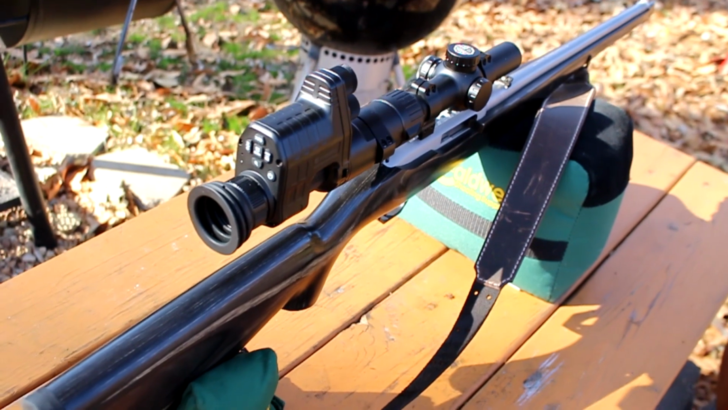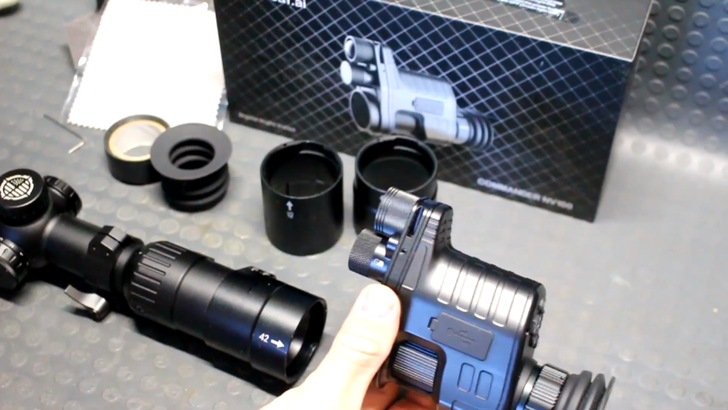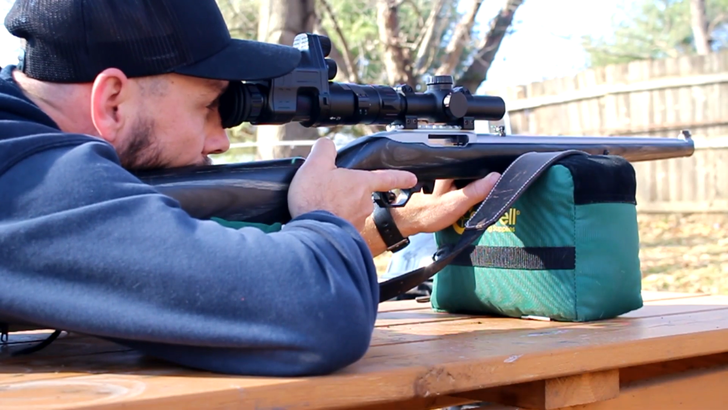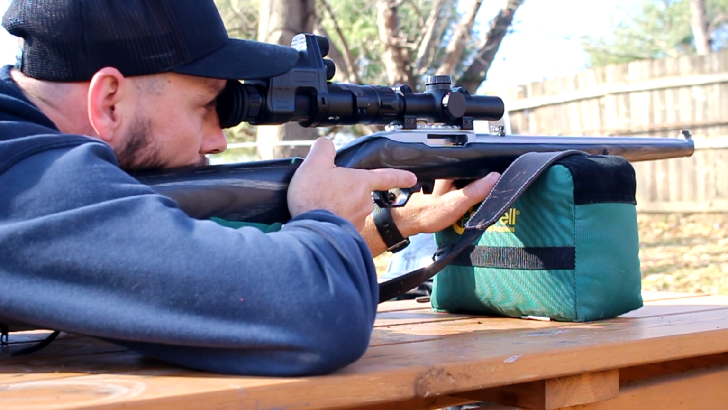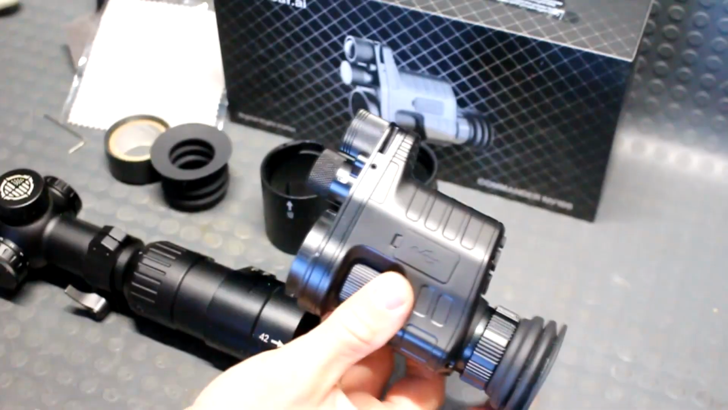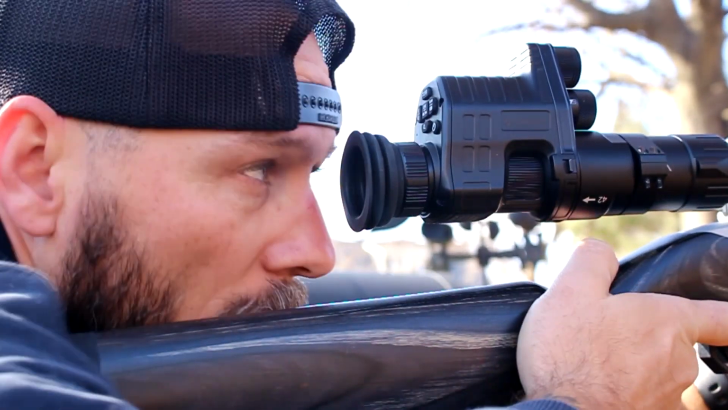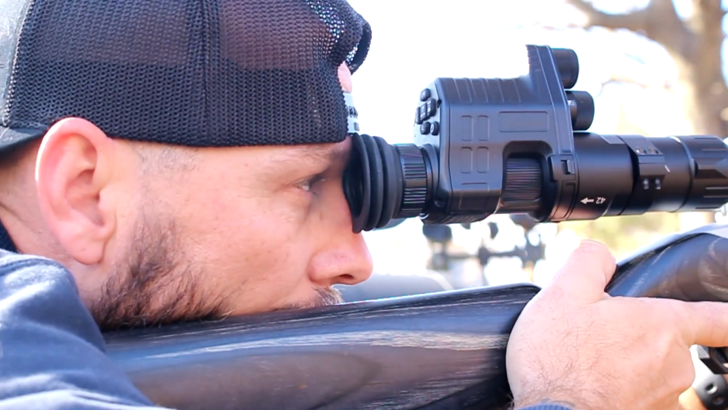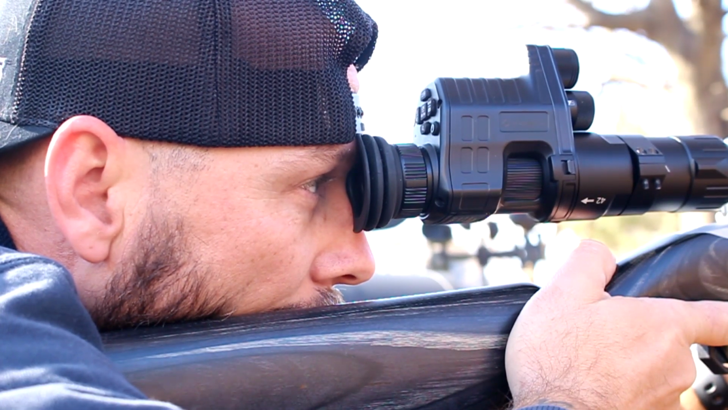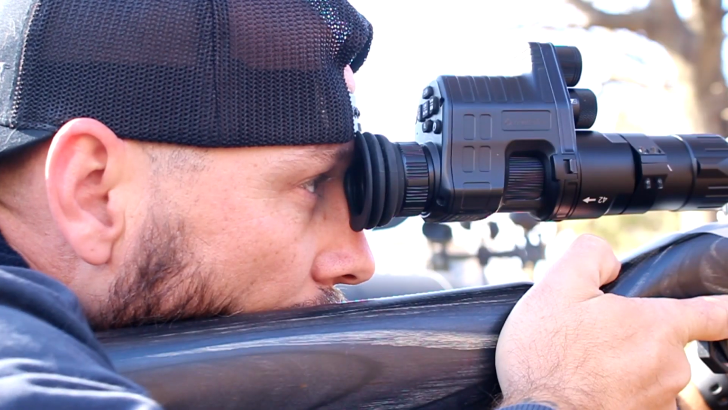Now, it's not impossible to use this on a standard configured rifle. However, it does become quite interesting trying to work with this on the back end of the stock. Now, I had this mounted to my Ruger 10/22, which was again completely doable. However, I would not use this on a hunting rifle or standard configured rifle with a lot of recoil, because what you're dealing with back there is a very uncomfortable shooting position with not a lot of eye room in there for this thing to recoil to you.